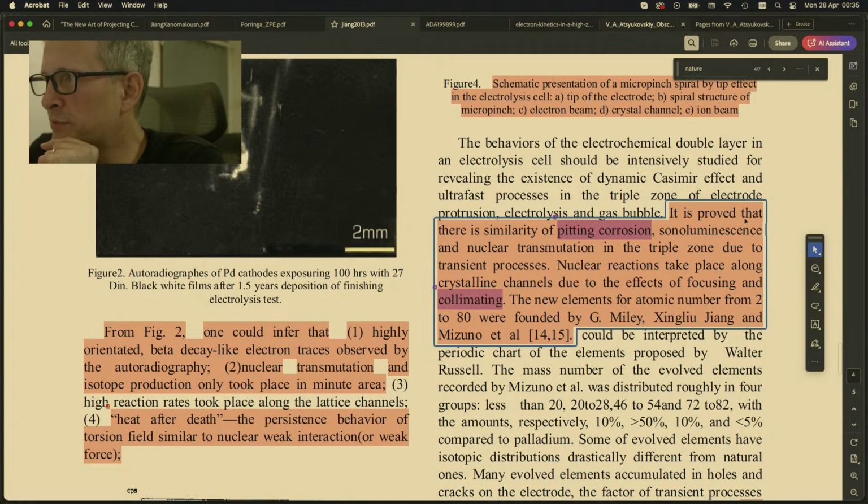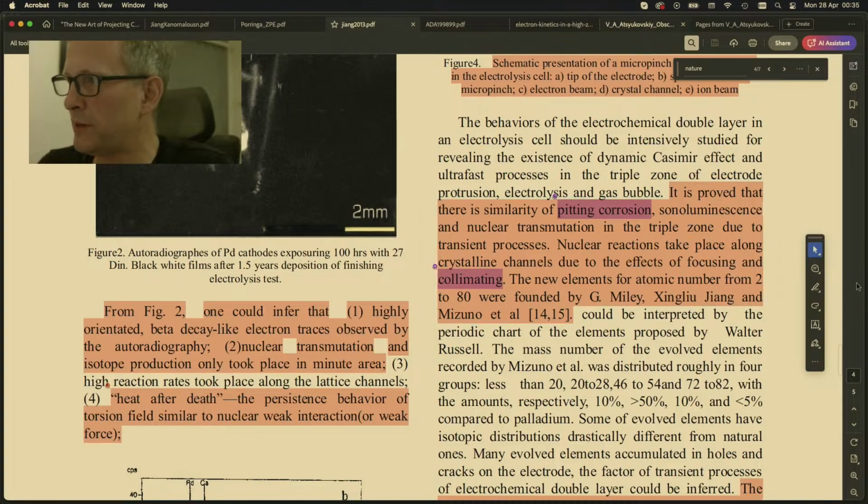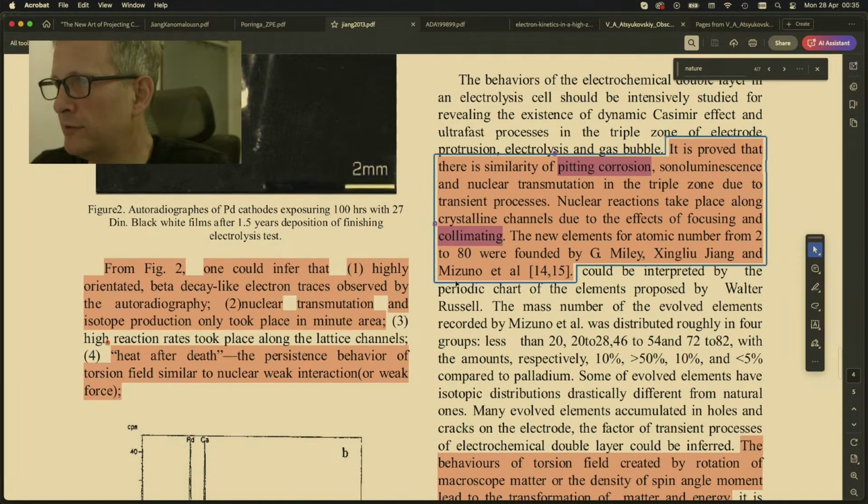It is proved that there is similarity of pitting corrosion, sonoluminescence, and nuclear transmutation in the triple zone due to transient processes. Nuclear reactions take place along crystalline channels due to the effects of focusing and collimating. The new elements for atomic number from 2 to 80 were found by George Miley, Jingyu Yang, and Tadahiko Mizuno.